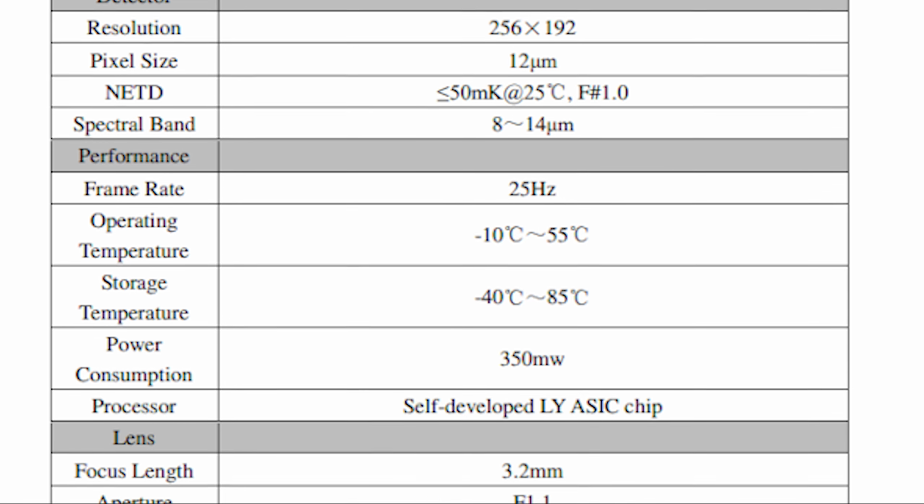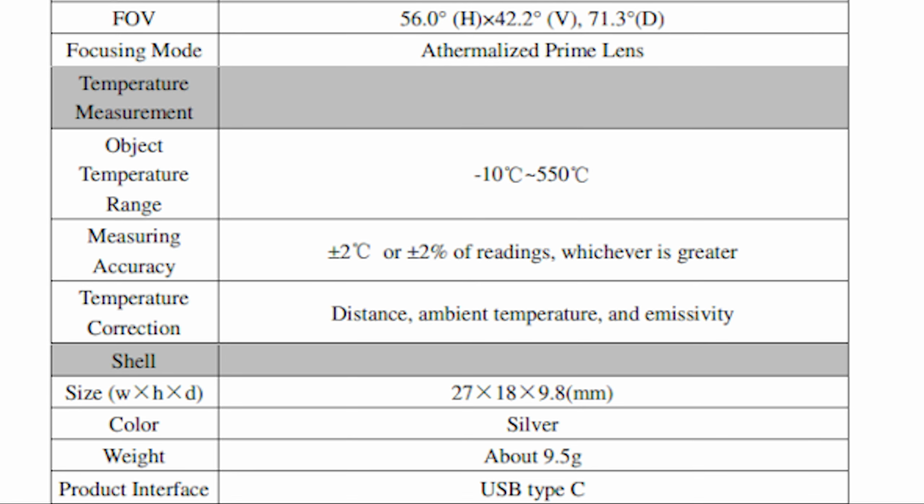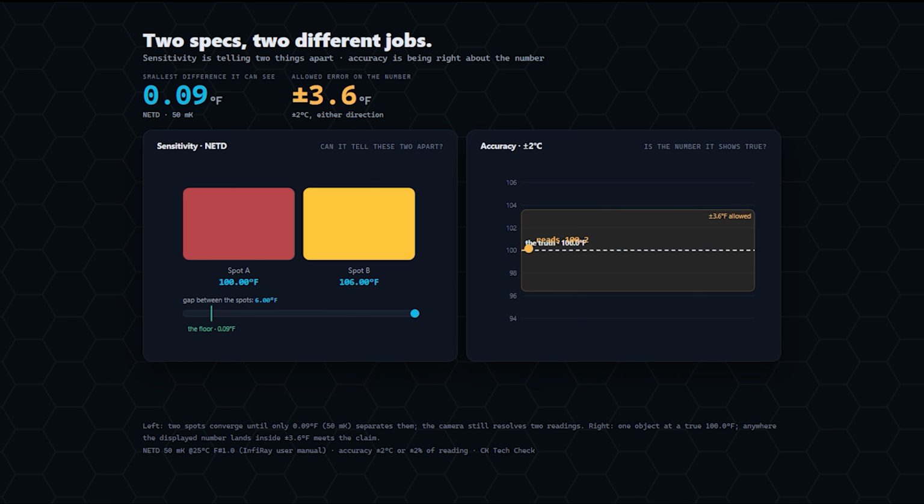And a few rows below on that same spec sheet is the accuracy figure, plus or minus 2 Celsius or 3.6 Fahrenheit. Look at those two together. This camera can see 5/100th of a degree difference between 2 points, while at the same time also being 2 full degrees off about what either of them actually is. That's a 40-to-1 gap. But those two specs measure different things. Sensitivity is telling two things apart. Accuracy is being right in absolute terms.